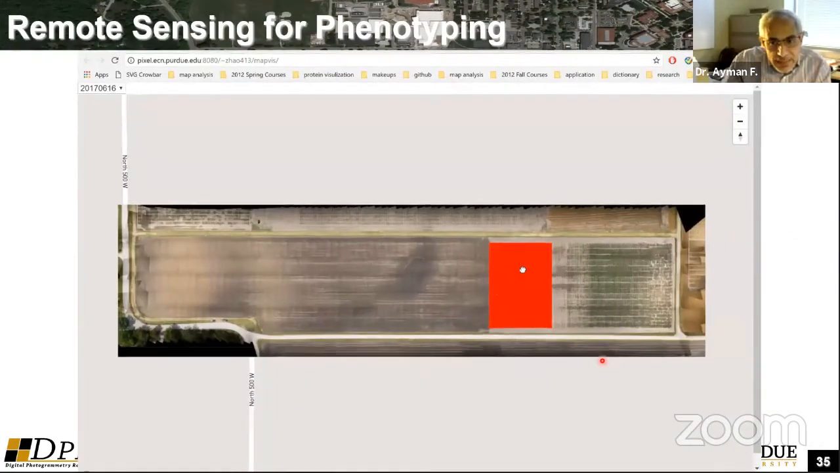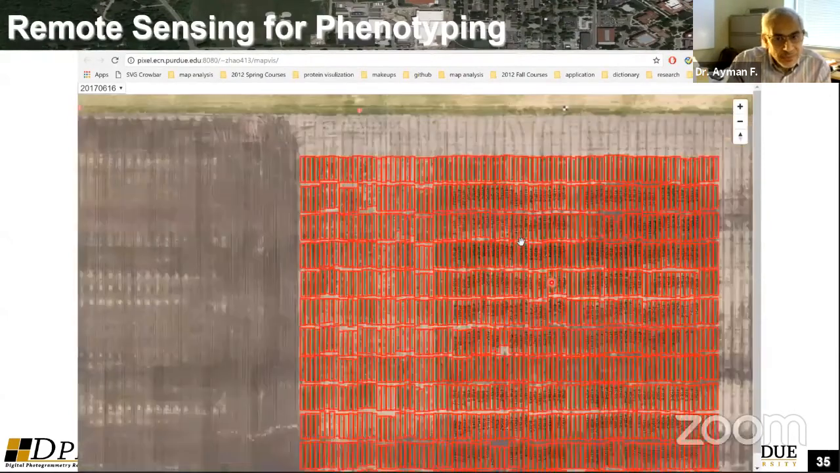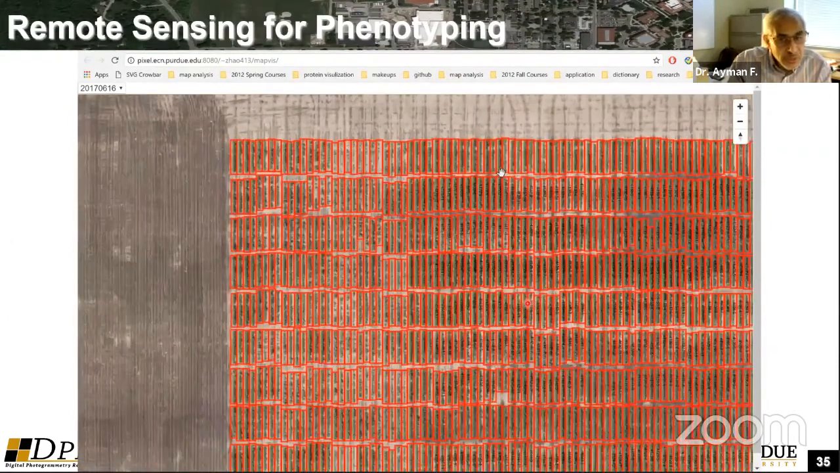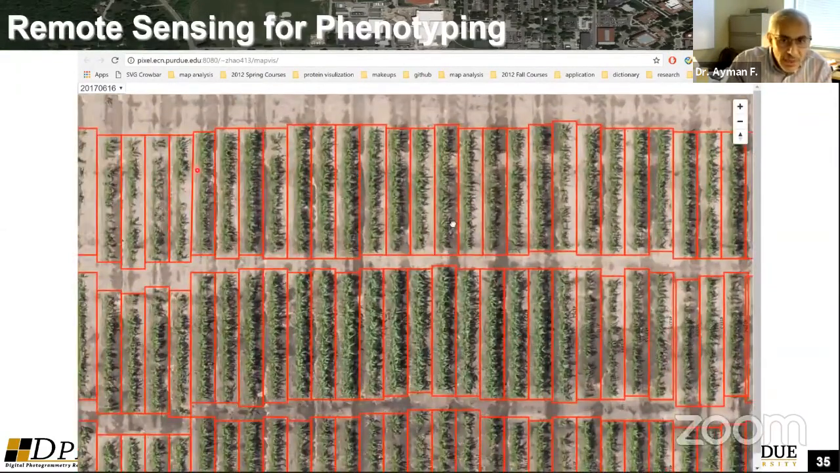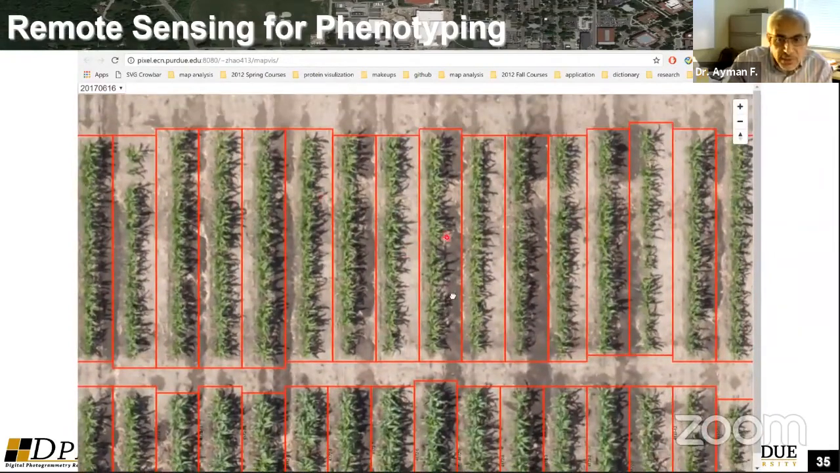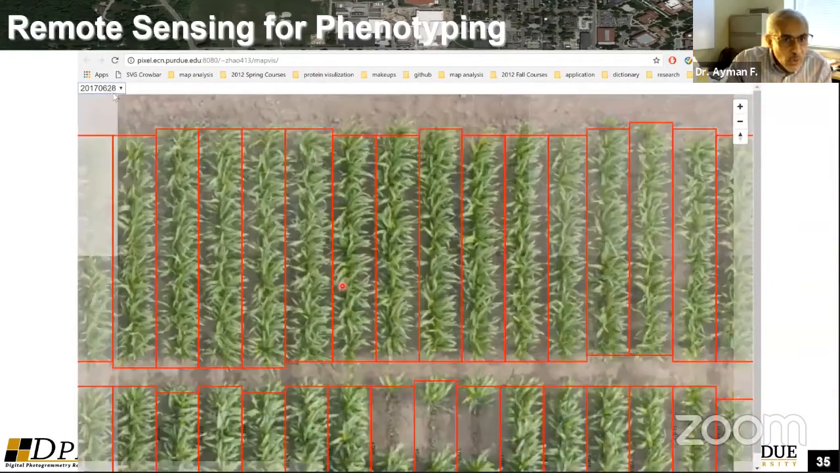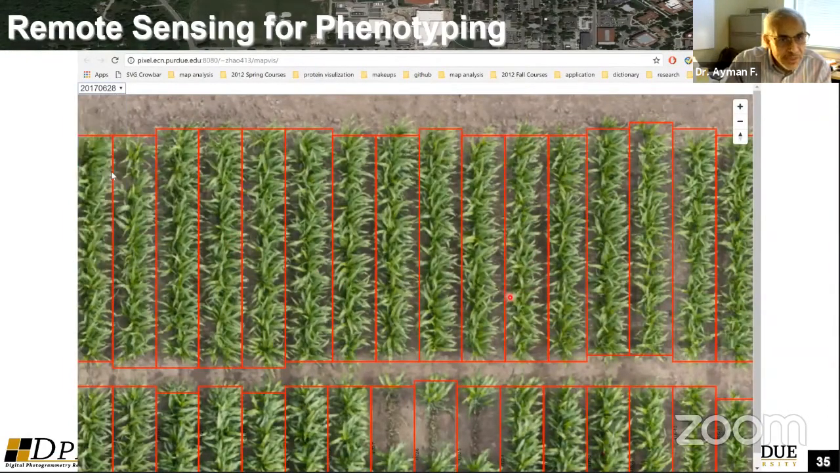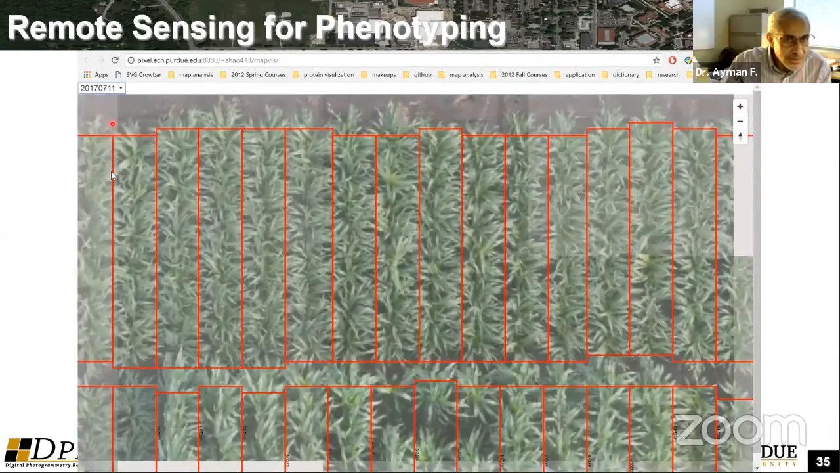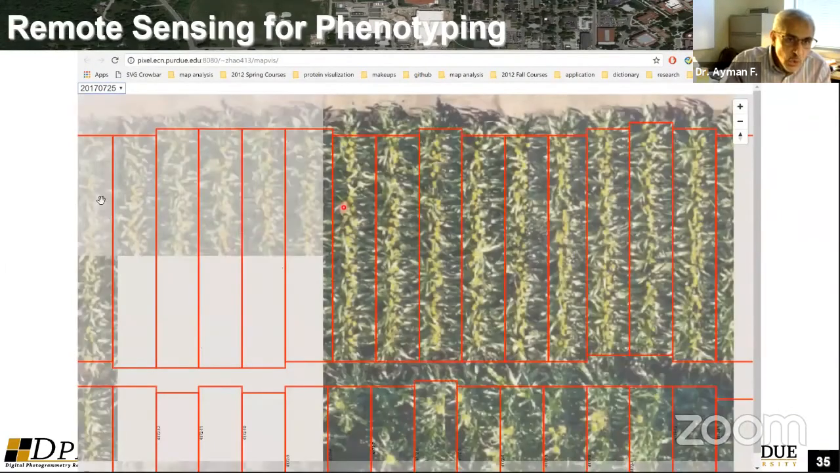So this is an example. I hope that the video will not be too slow. So this is one of the, I would say, seed breeding trials. So you have these rows, each one or two rows, one of these here, they have different genes. So again, you are interested in tracking the development of the growth throughout the season. So here you have a database of orthophotos that have been well georeferenced, and we can track each one of these rows over time.